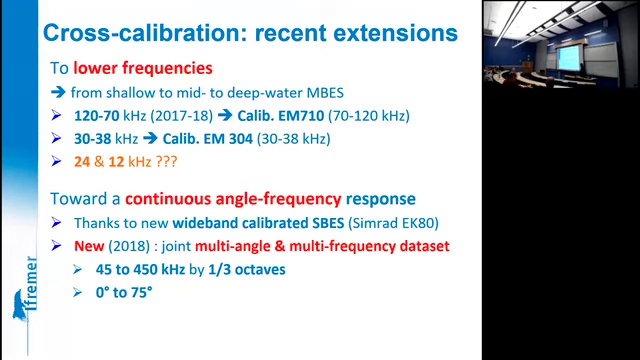Actually, we are able to do it from 45 to 450 kilohertz. And so we have recorded the first series of data covering this frequency range by third of octaves. It's a lot of data because it is at the same time varying with angle from 0 to 70. That's a lot.